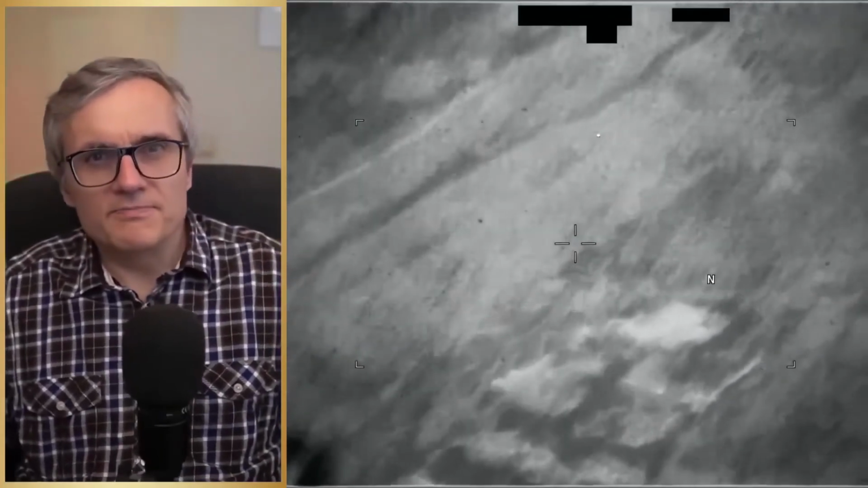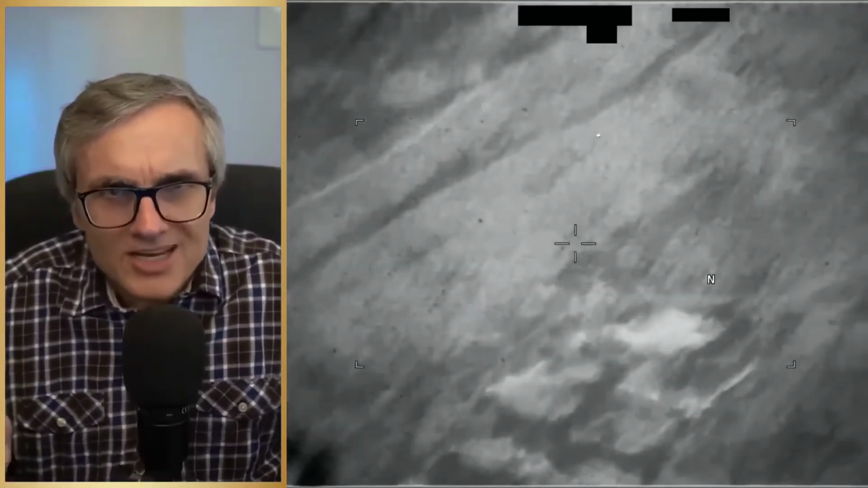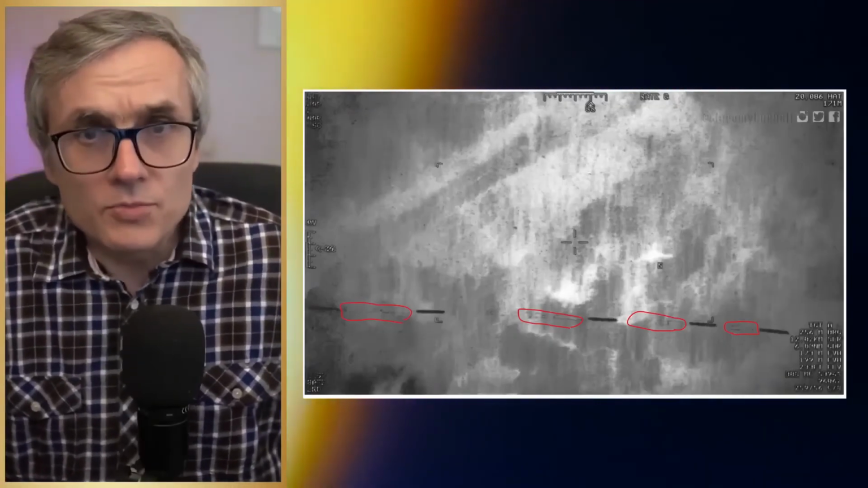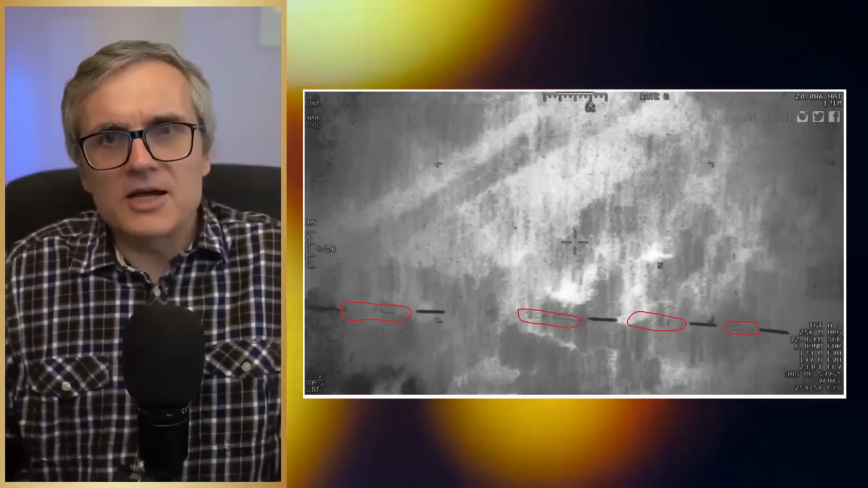Is this a UFO? It's called the Phantom of Baghdad. It was supposedly captured by an American Reaper drone with a thermal camera over Iraq, in the area north of Baghdad. In the image, you can see a dark, elongated, cylindrical-looking object passing through the bottom of the frame for a few seconds. It's interesting because the object seems to be moving steadily. It doesn't have visible wings, it doesn't look like a regular airplane, and you can't clearly see a thermal trail from the engine, although there is a trail visible, which could, however, be a camera artifact.